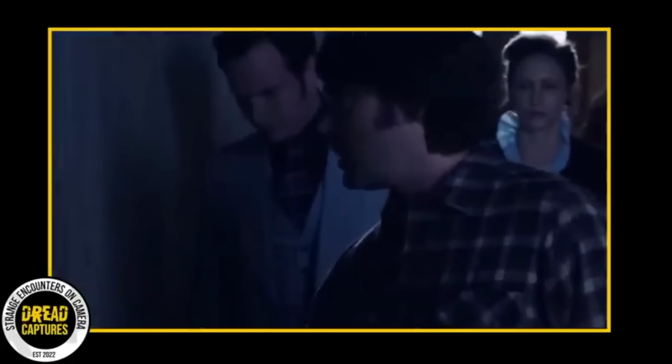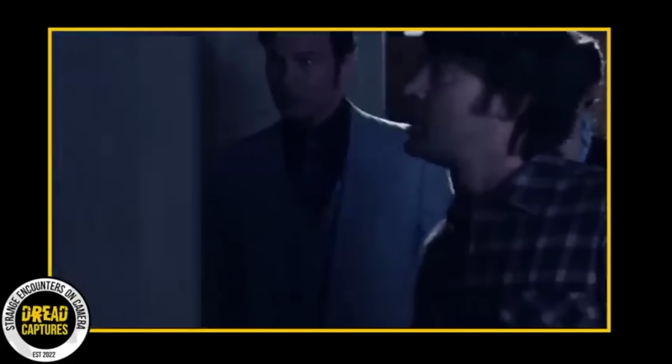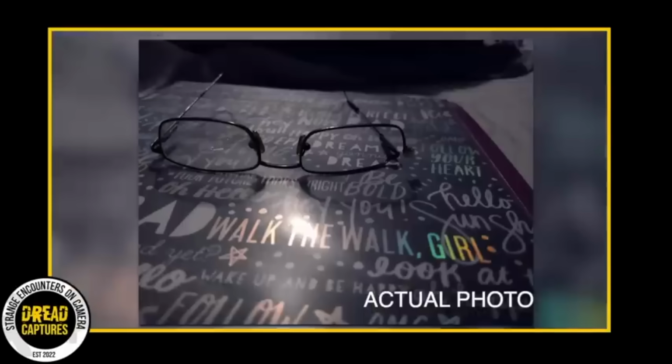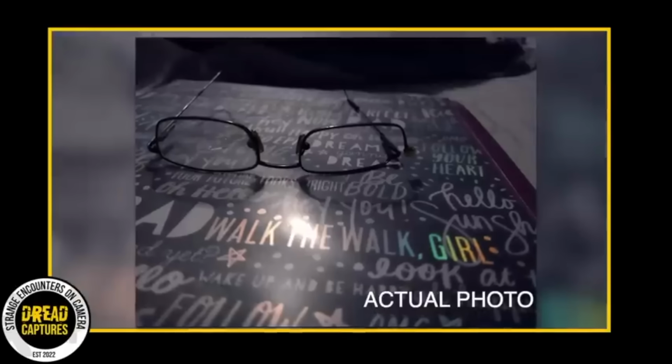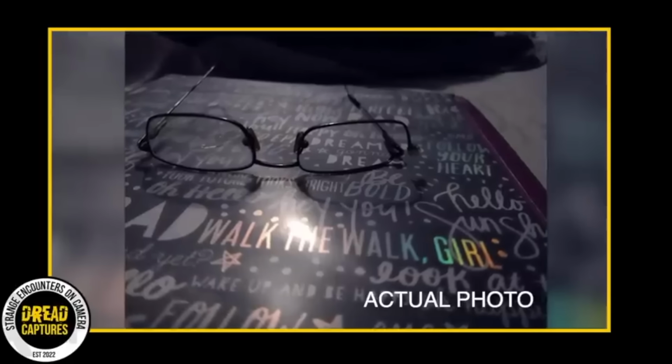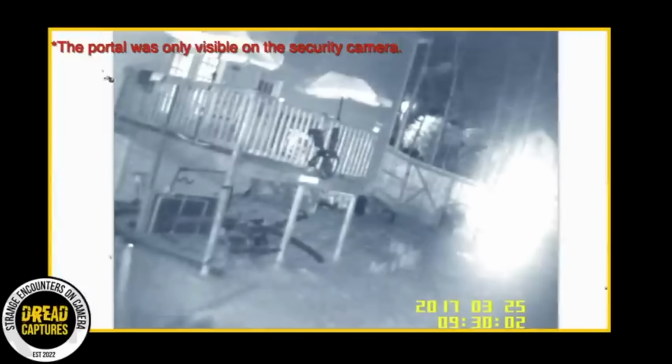The family also experienced other strange events. Their father's glasses disappearing, only to reappear 2 years later in their backyard. No one could explain how it happened or who could have put them there. The family recorded some of the events and took pictures as proof of the strange happenings in their house. They shared these videos and pictures to us in hopes of finding answers to the mystery of their backyard portal. Here's some footage.